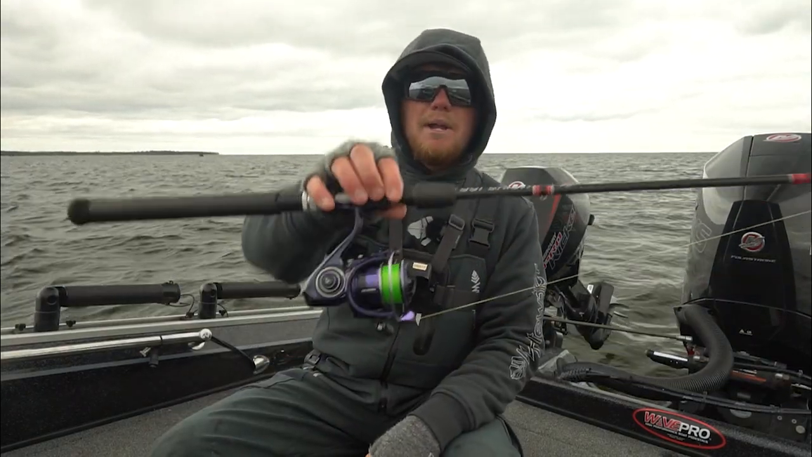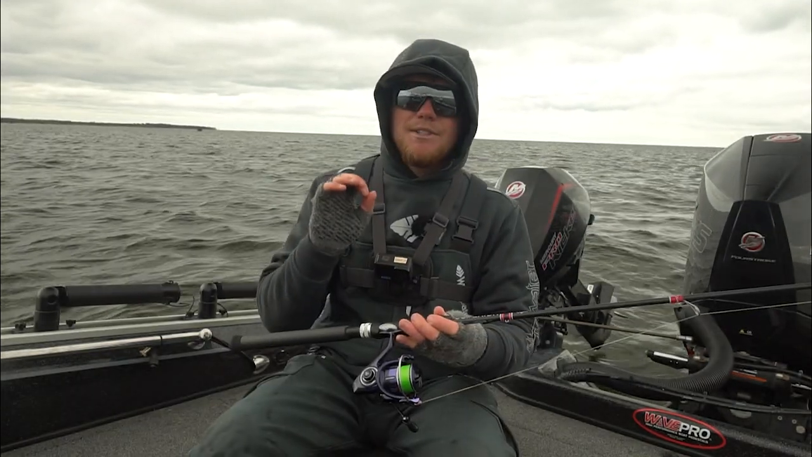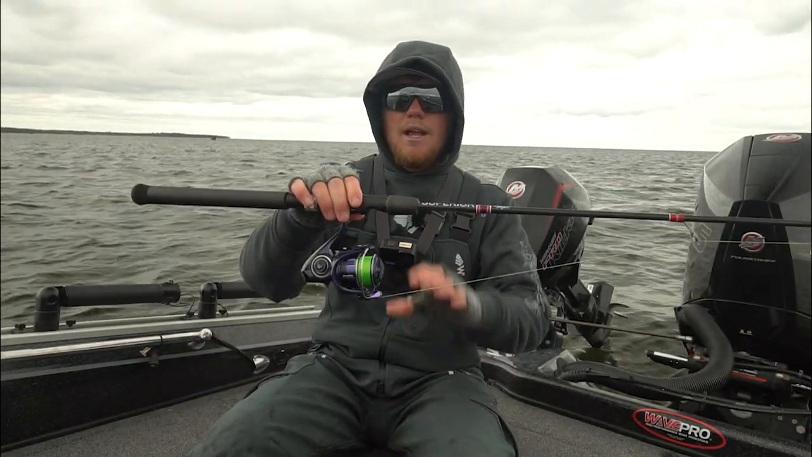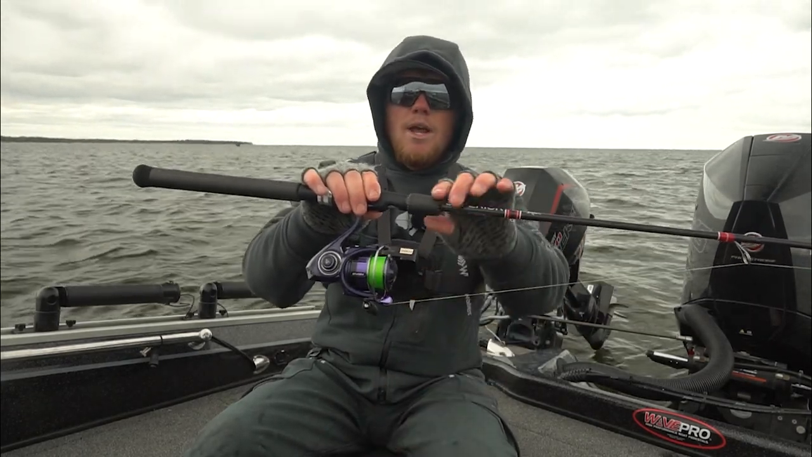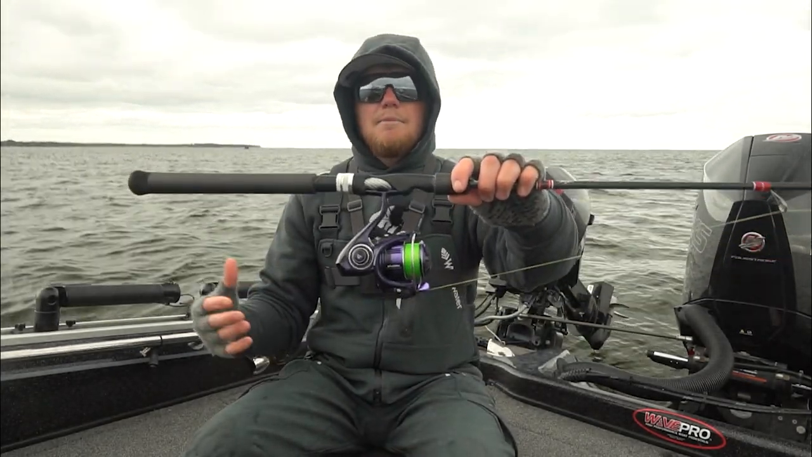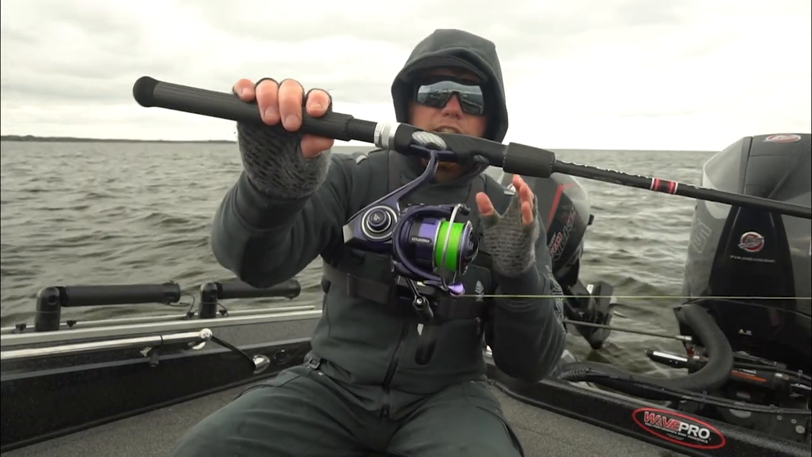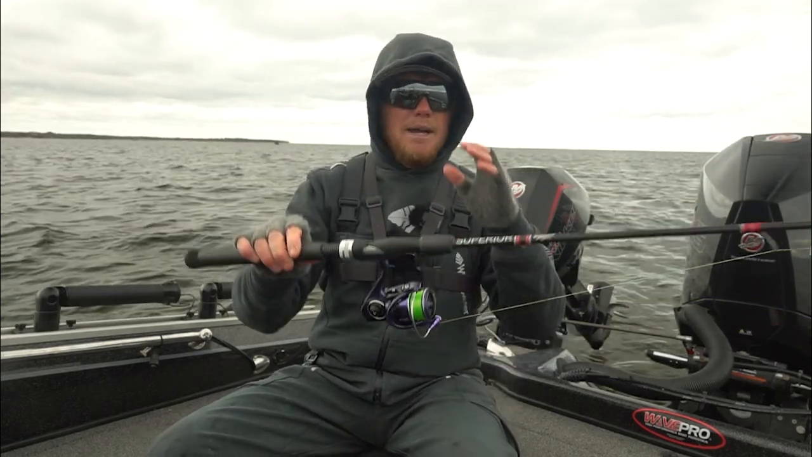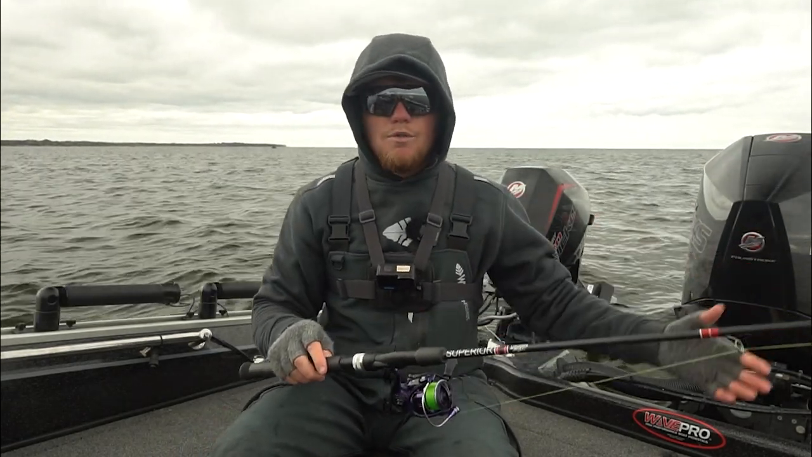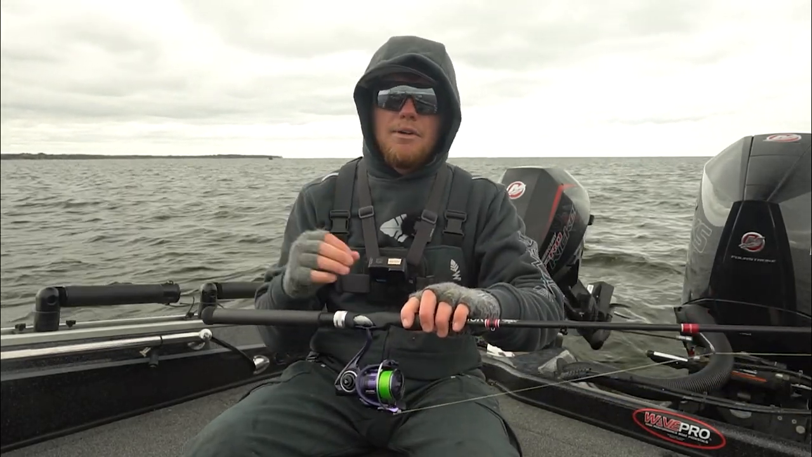And I got that rod paired up with the new Pflueger Illumix reel. I'm actually super impressed with this reel. I've been running it a couple of times out now. You guys seen it in the last video too. I just kind of wanted to run it a little bit, kind of get my thoughts on it. And I tell you what, this is probably one of the smoothest reels from Pflueger. I'm absolutely in love with this thing. I'm actually ordering more to switch over a bunch of my other rods over to this Illumix reel just because of how buttery smooth it is.